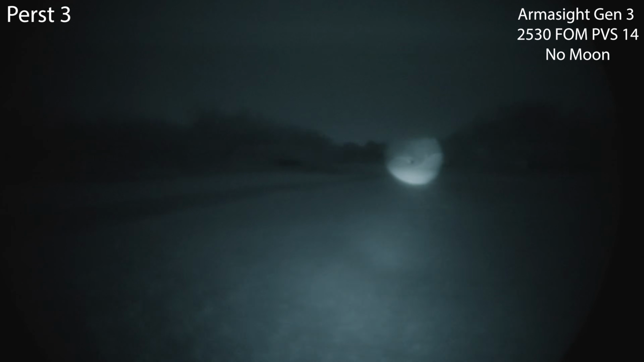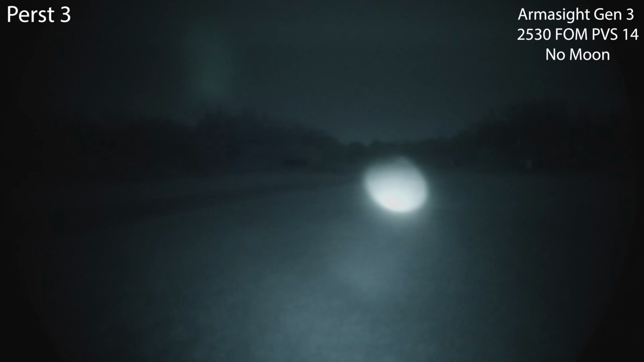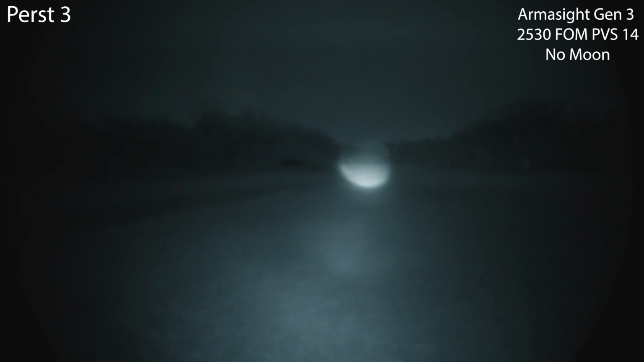There's 100. I mean, I can see the 500, even the steel on the 500 without even starting to narrow this illuminator. So it does not get very wide. I would bet it gets pretty darn narrow though. Just a hunch. It's the first time playing with the Perst 3. So yeah, it does narrow pretty good.